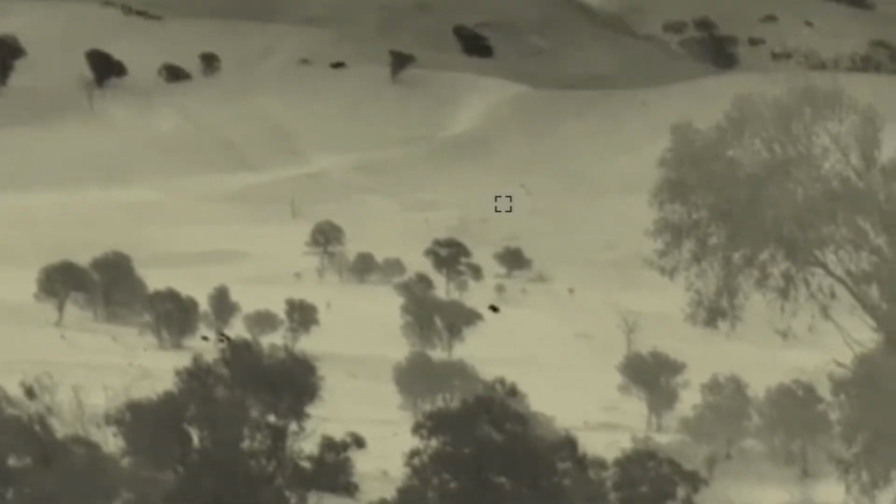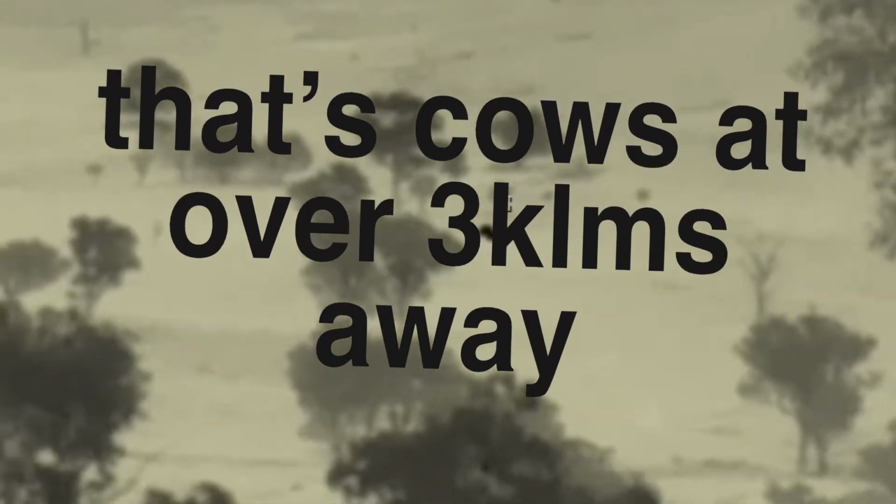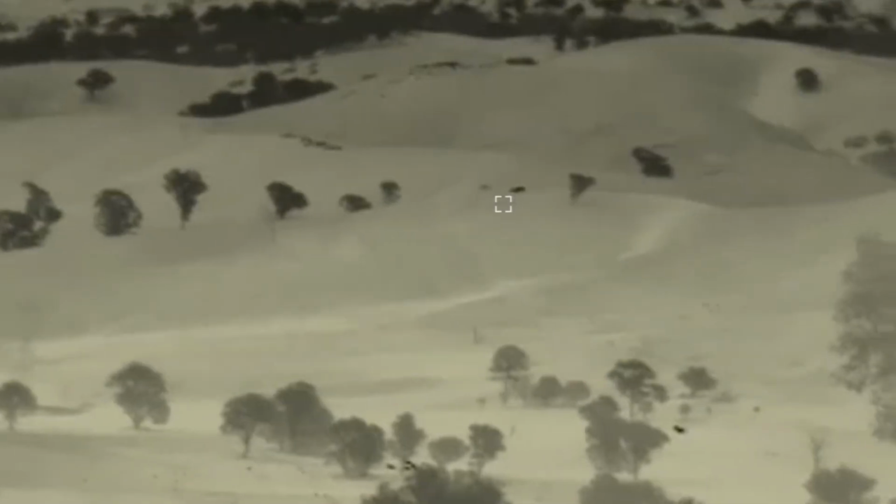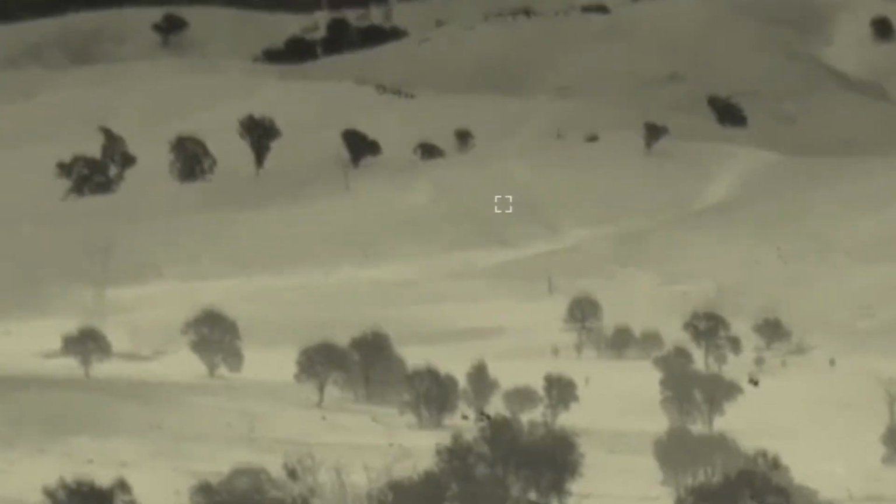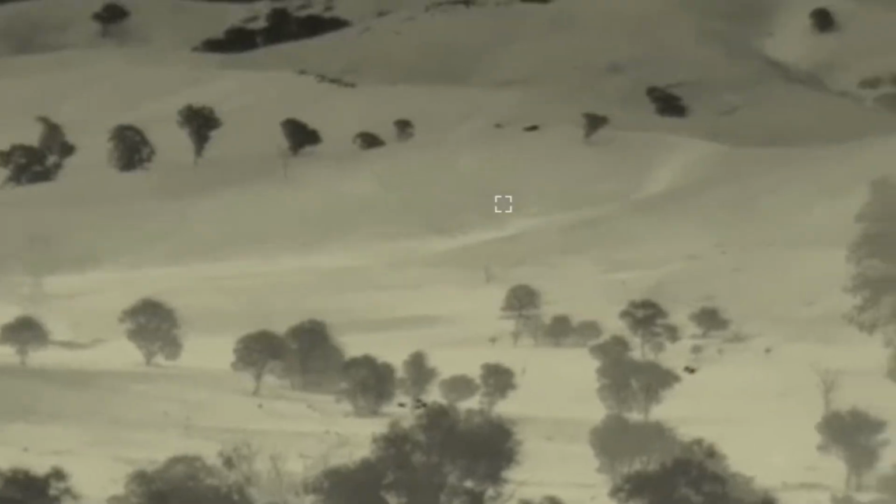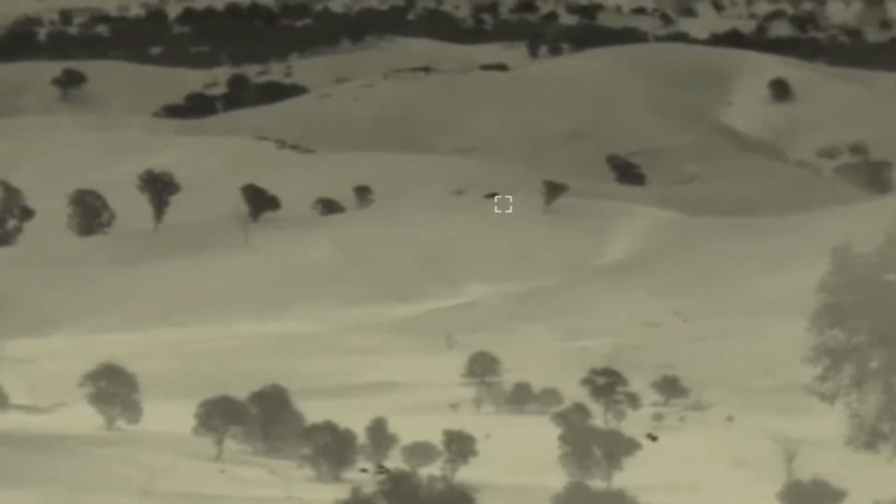I'll just see some black dots down there now. I think that there is a cow. There's 2 or 3 cows down there. They're a long way off. I'll tell you how far that is. Too far for the rangefinder. Well over 1,000 metres, that.